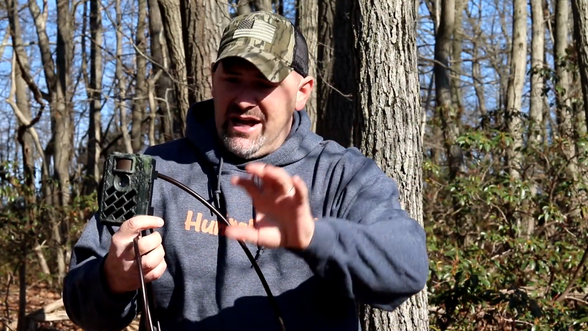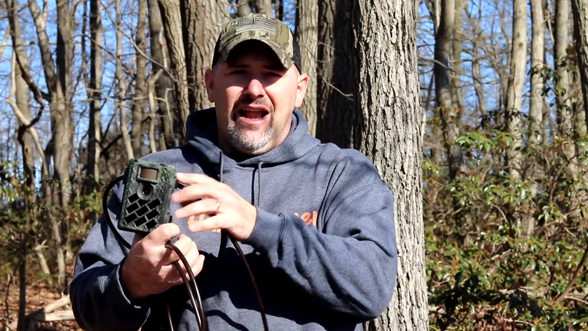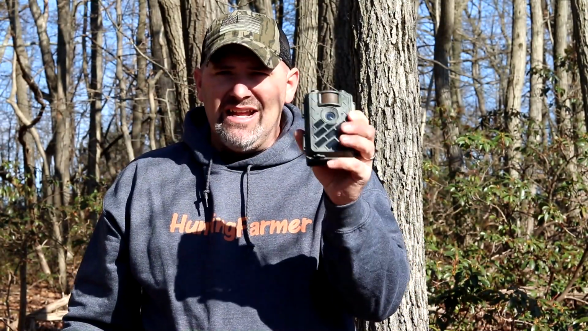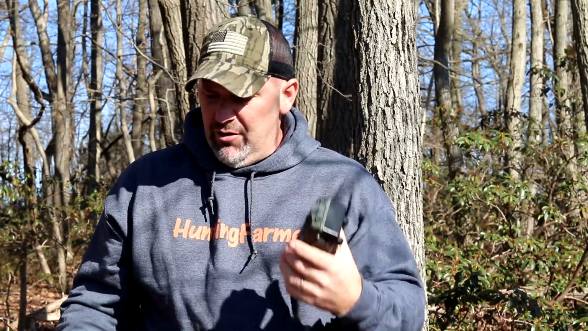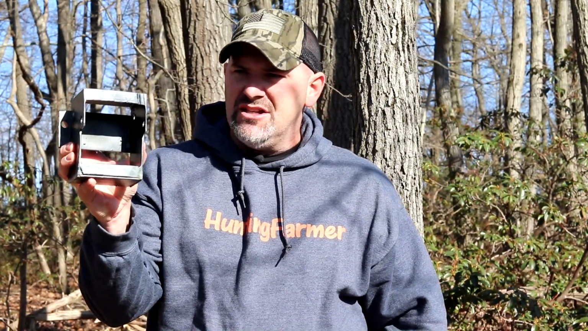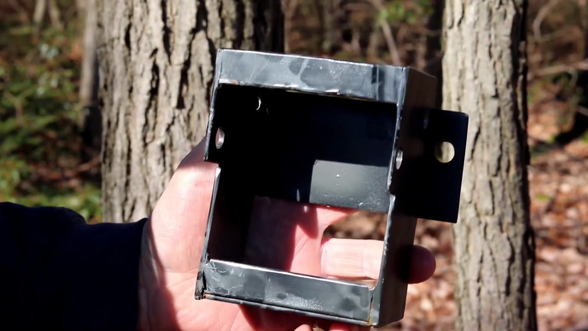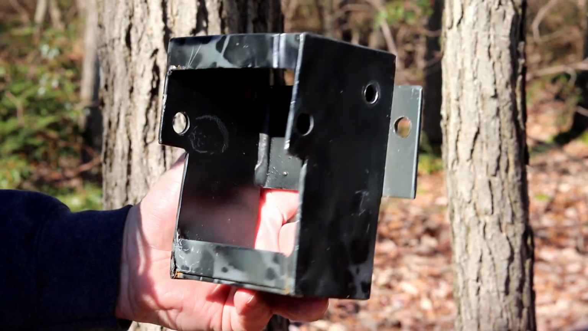Now, as you can see, my camera was down low. I did have it cabled and I had it padlocked, and there's one other piece of the puzzle that I DIY'd, and I think it helped save this camera. I was not able to find any type of security box commercially made for this model WingHome trail camera, so I DIY'd my own security box. It's a little crude looking. It's made out of 1/8" steel, but it worked, and I think it helped save my camera from them bears being able to rip it off the tree.